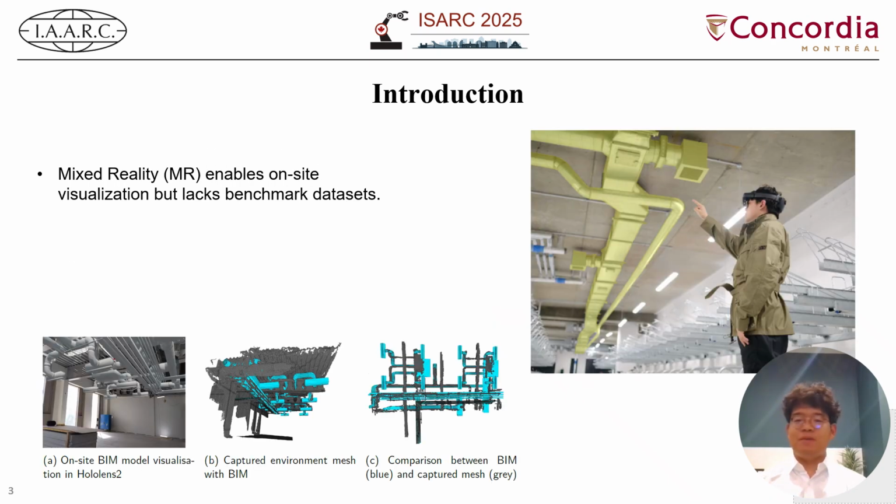Mixed reality gives a possible solution. By overlaying a design BIM model onto the physical environment, mixed reality enables real-time, on-site visualization of what should be built and compare with what has actually been installed.